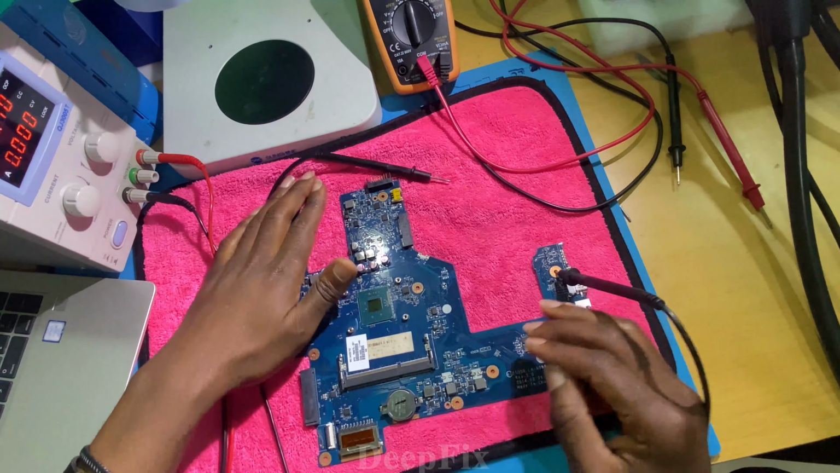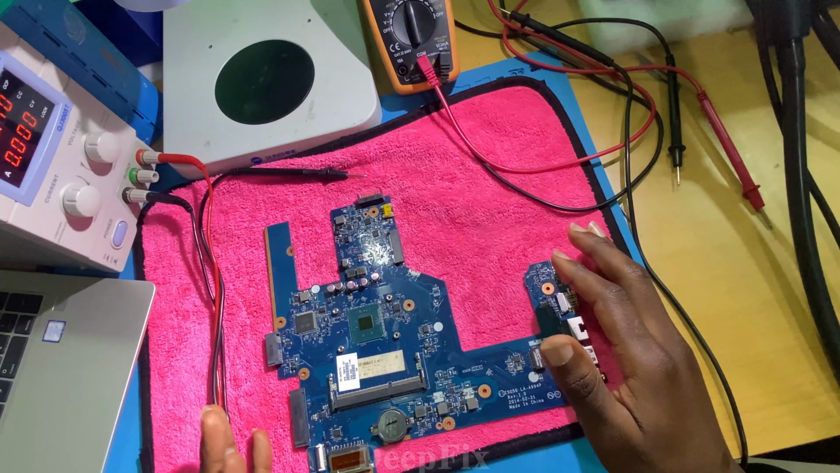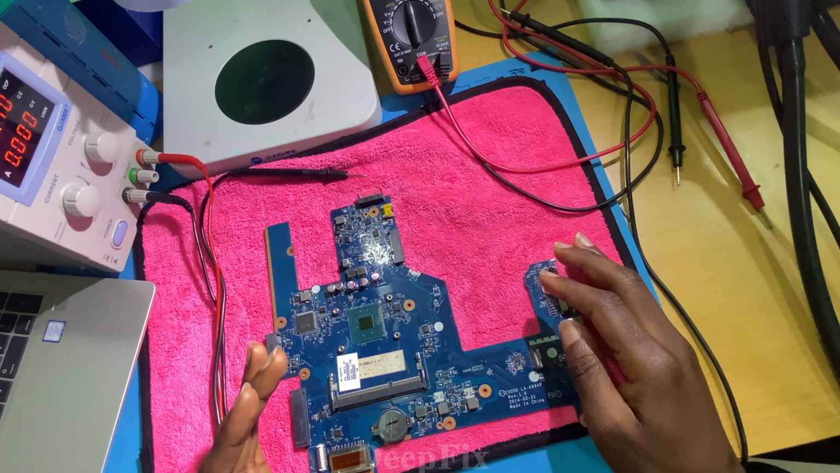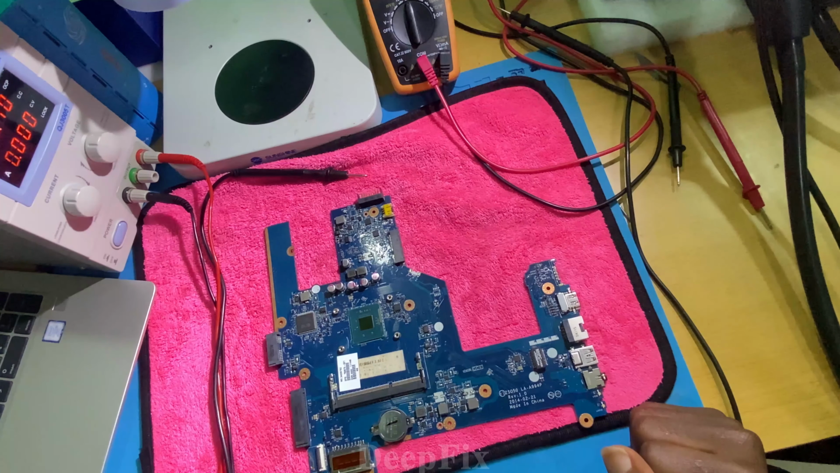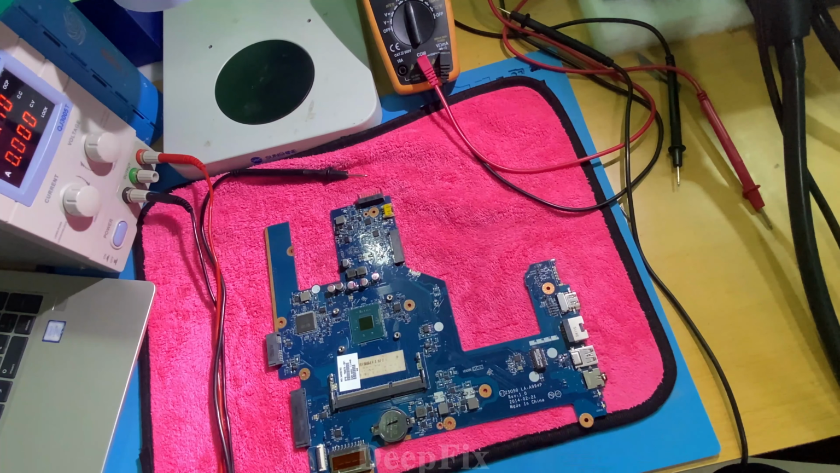So for this motherboard, if it is for repair, I can't repair it because a shorted CPU is a long process, a long story, because I can't replace the CPU. Yeah, I can replace a CPU, but I'm not sure if I can find a good CPU to replace this one. If I find the CPU shorted, I can advise the customer to buy another motherboard. That's all I can do.